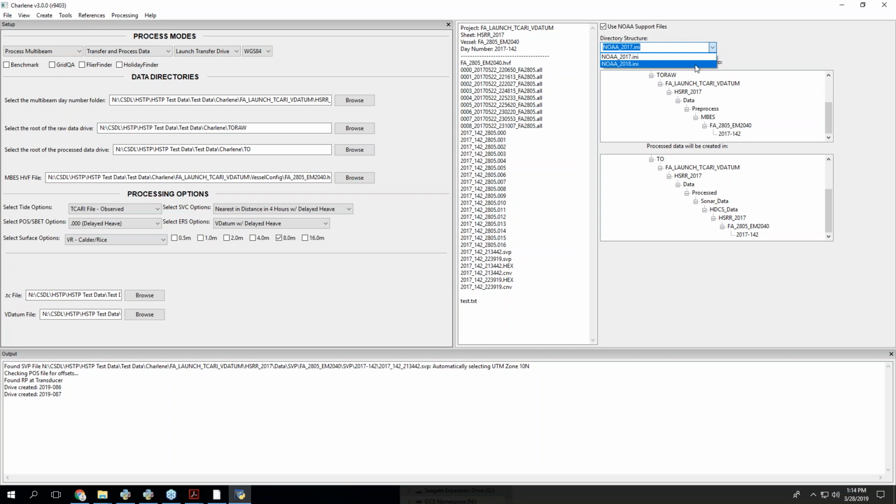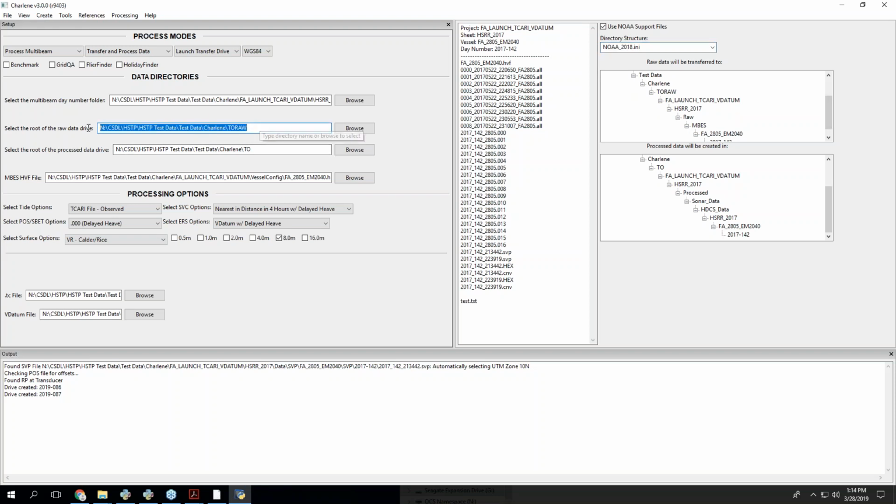You'll notice in this one I had it set up when I loaded the session file, it loaded 2017, so I'll change that. This changes because this is where your data is going. So, root of the raw data drive. This could represent your G drive or H drive or something if you're on a NetApp or your server or wherever you put your data.